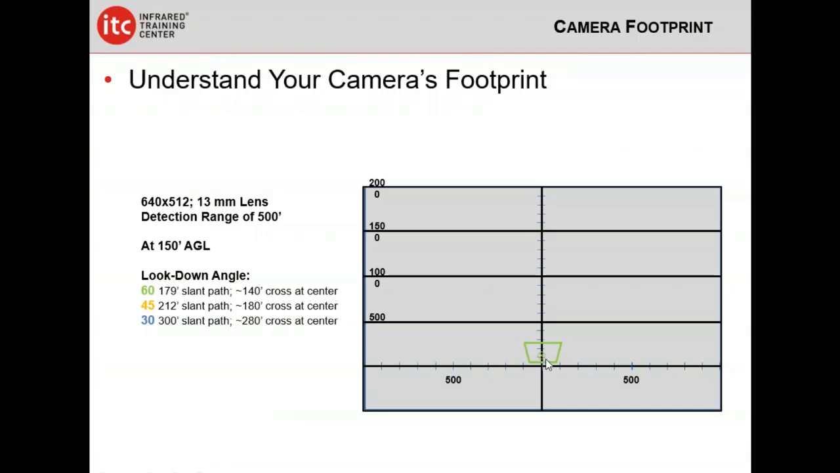But also notice, and I know it's hard to see, I didn't do a real good job at choosing my colors, the circle with an X in it is where the center pixel is in your detector. Remember, our definition of instantaneous field of view, or IFOV, for the Johnson criteria is how much a single pixel can cover at the center of the field of view.